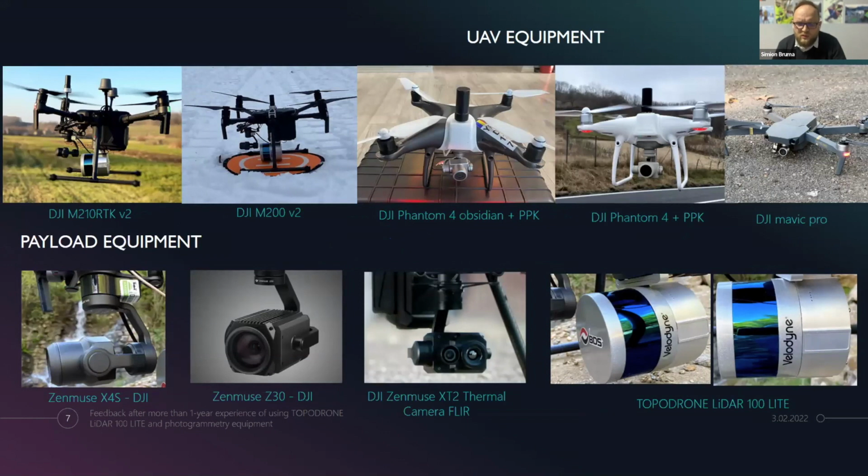Our UAV equipment: we have one DJI M210 RTK V2 model, also another M200 V2. Older drones are the Phantom 4, the black one with PPK solution, and the white one, the DJI Phantom Pro with PPK solution.